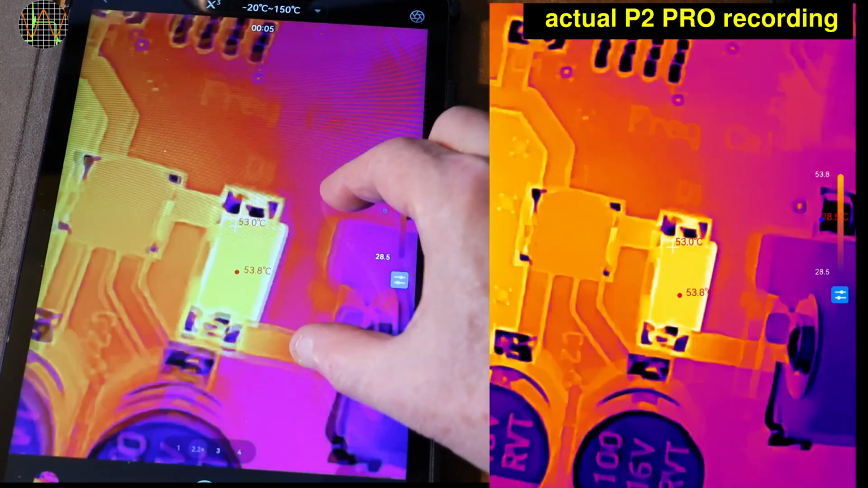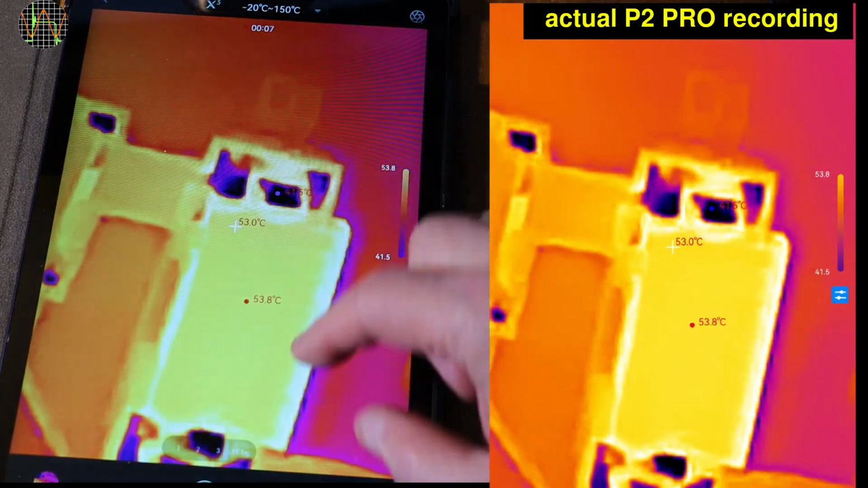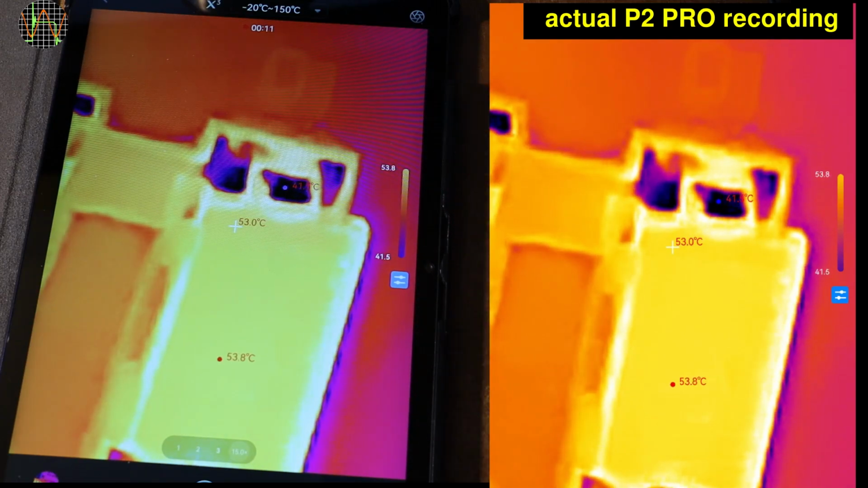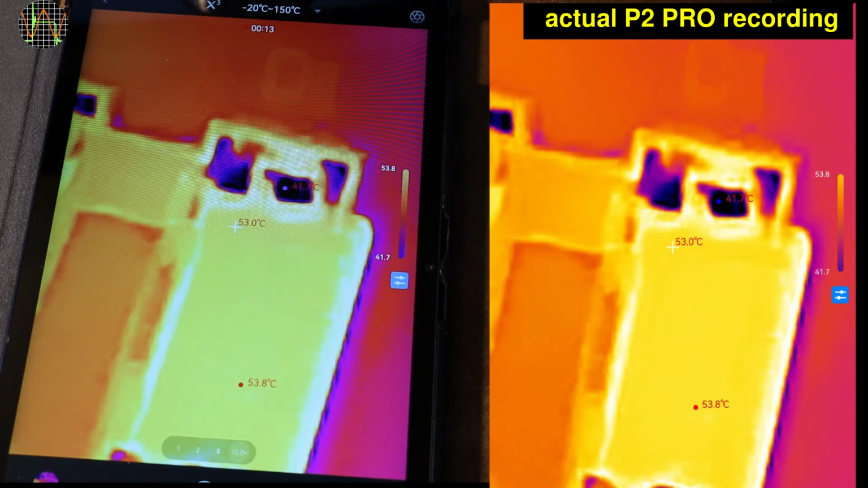With or without macro lens, you can zoom in further by using the usual hand gesture. This provides a magnification of up to 15 times, but it's of course an electronic instead of an optical zoom, so it's really not adding more resolution.